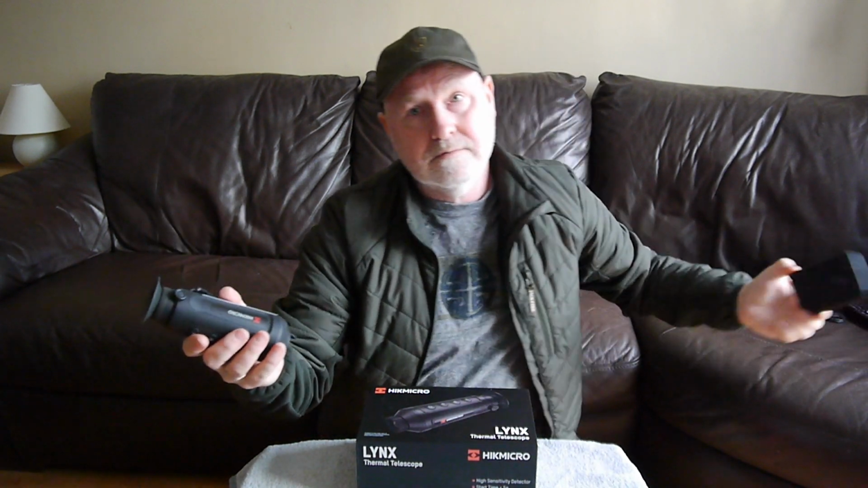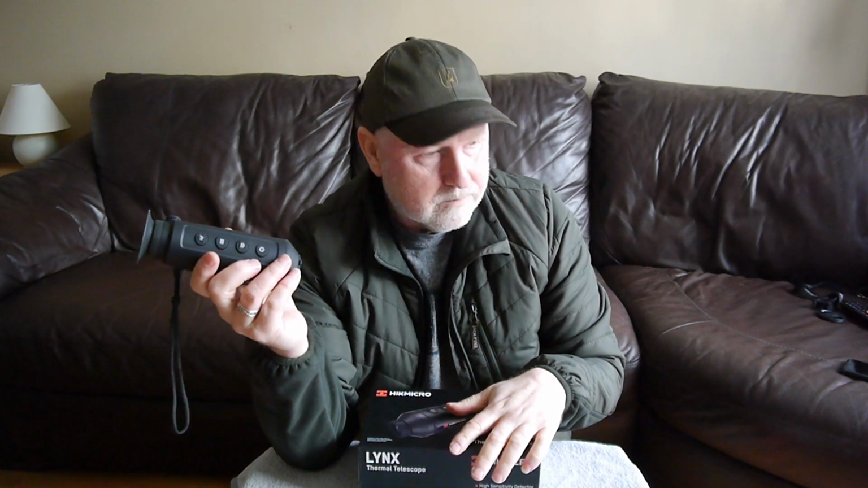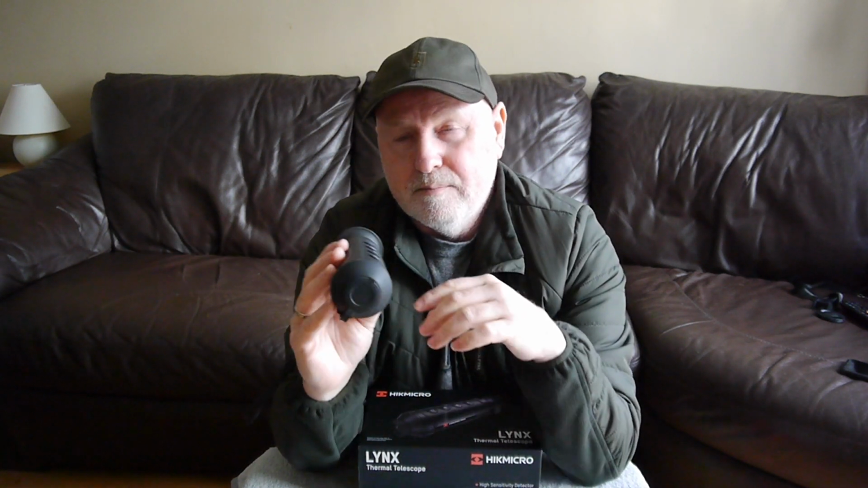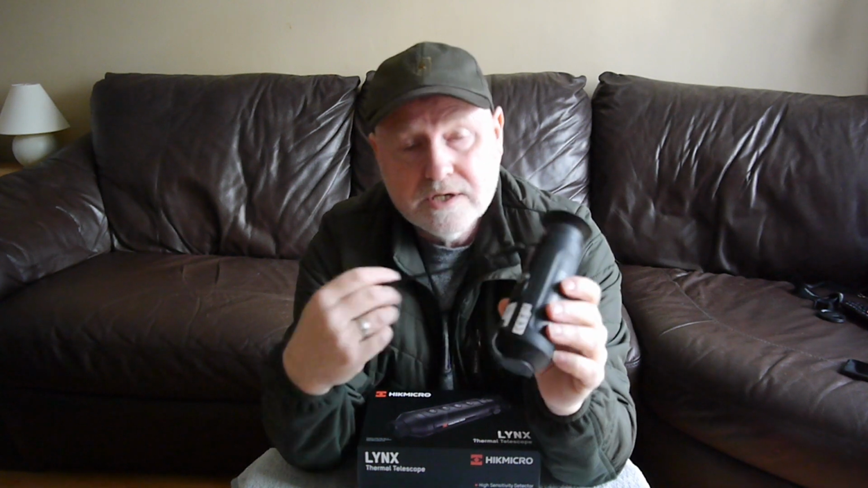So I did download the app onto my smartphone. I downloaded the Hikmicro Sight app, I think it is, not the one in the manual. There's one where you can click on the barcode or something, but I don't think that particular app allows you to download footage. I used the Hikmicro Sight app, which was actually a pretty good app.